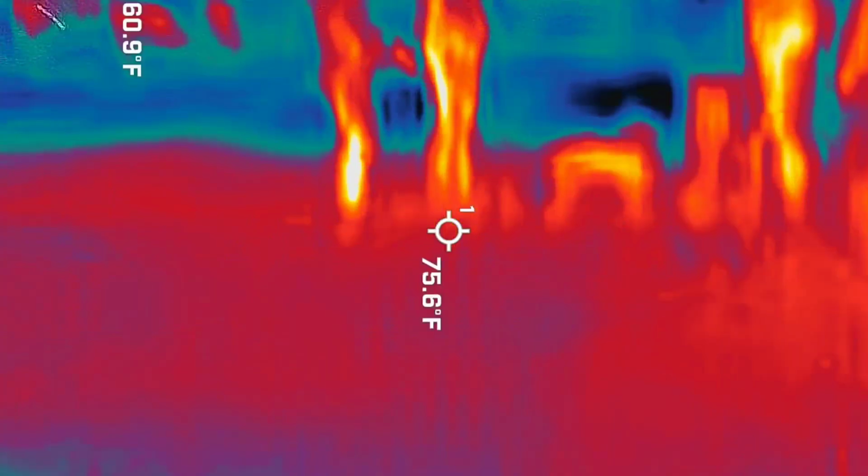Could be a clue. Fire since she left there. I heard Real Cool.